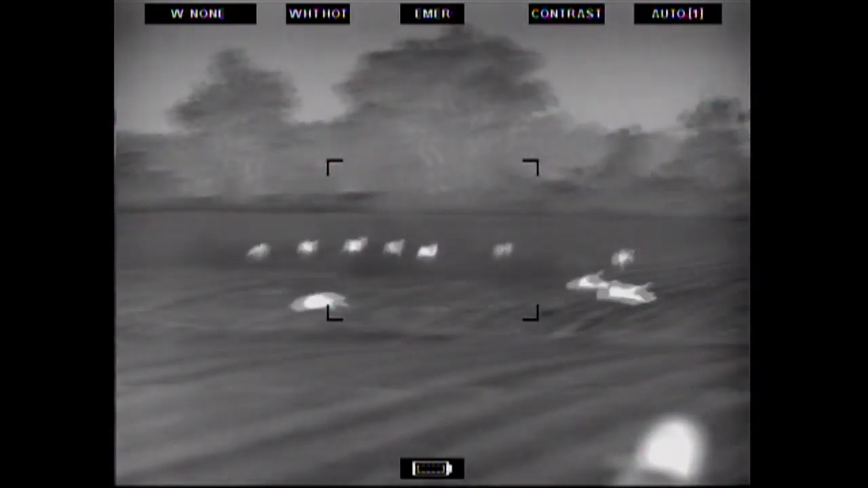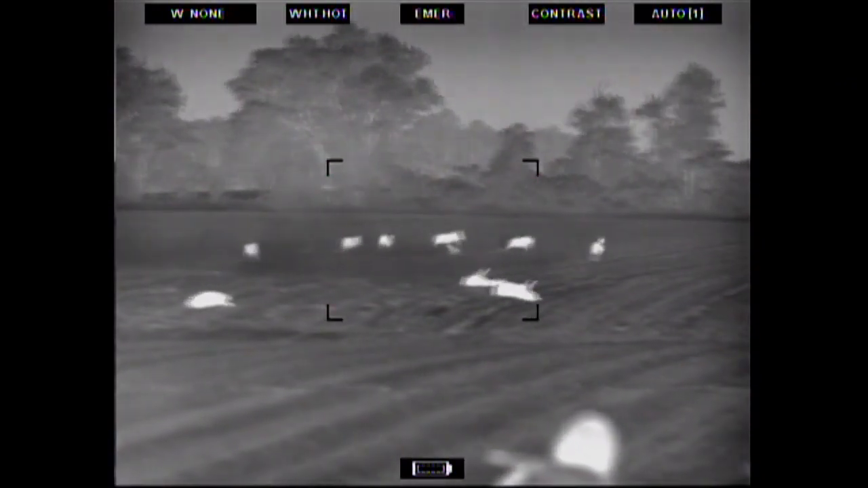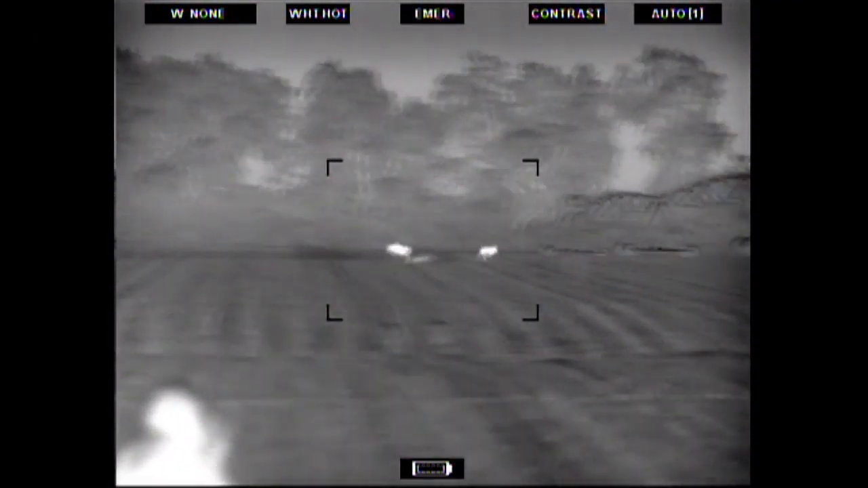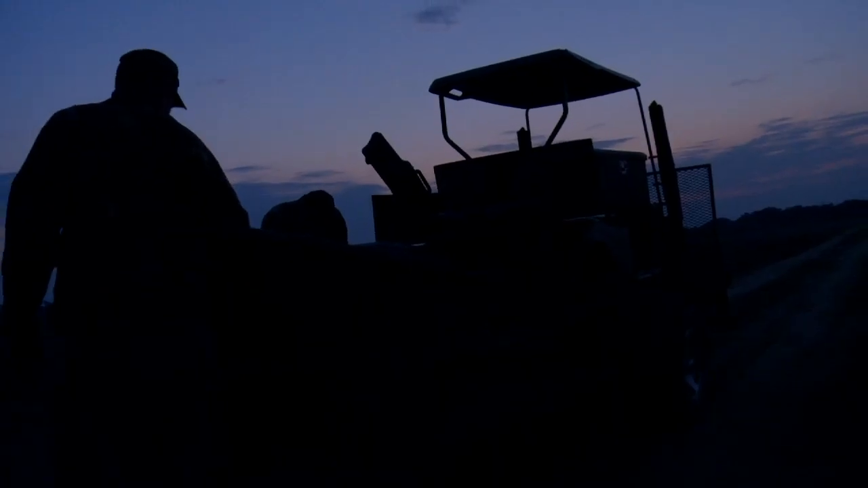That stuff is poison. Listen, I thought the pigs would be a little confused because it was dark, but they knew where the brush was, the timber, and they were headed there at a high rate of speed. Only about half of them made it though. The other half was laying belly up in the middle of the peanut field.